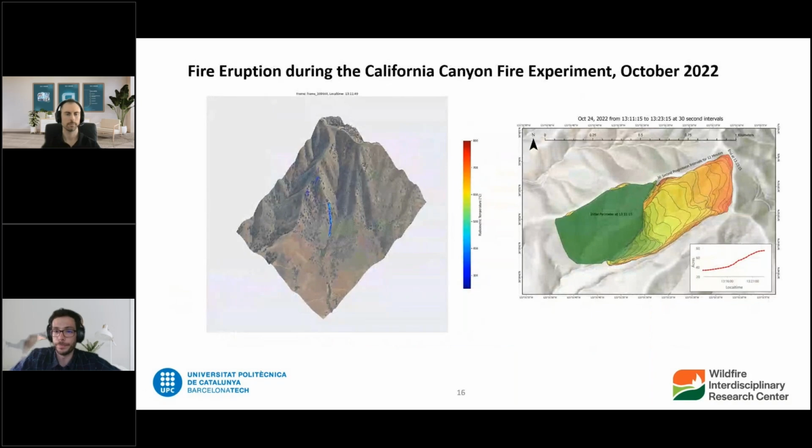And here's what we can do with it. For example, this is the California Canyon Fire Experiment. This is an experiment we at San Jose State coordinated with Greg Clemens and in collaboration with Wildfire. Wildfire basically burned a canyon, and we were able to record it and observe fire behavior, but also collect data about vegetation, meteorology, etc. I hope the video is playing. There you go.